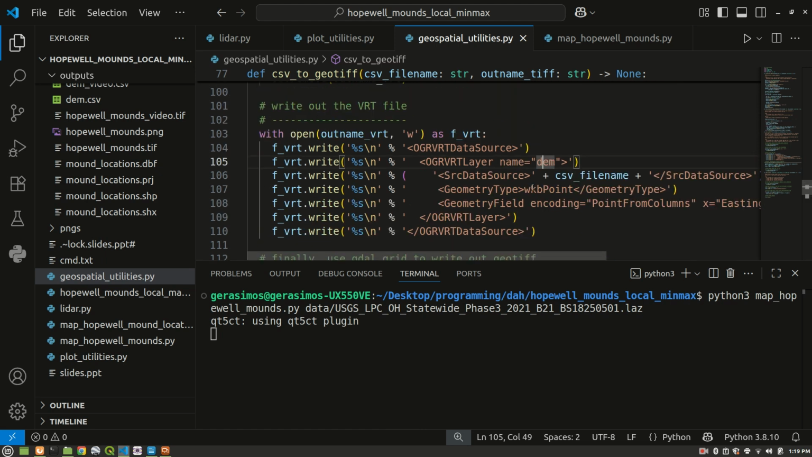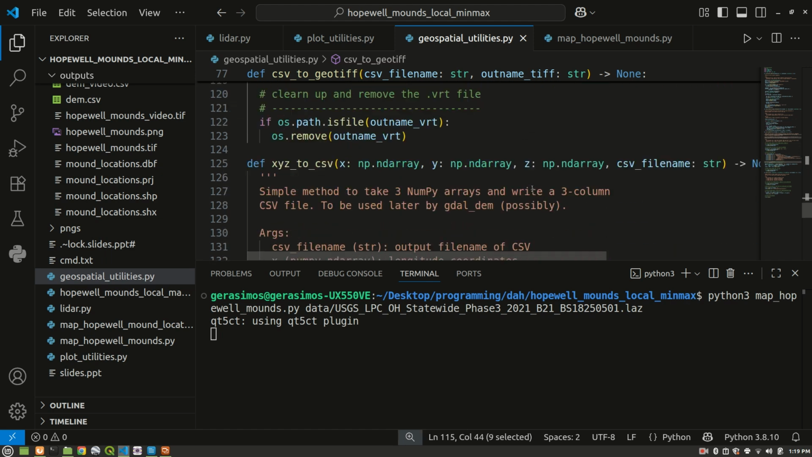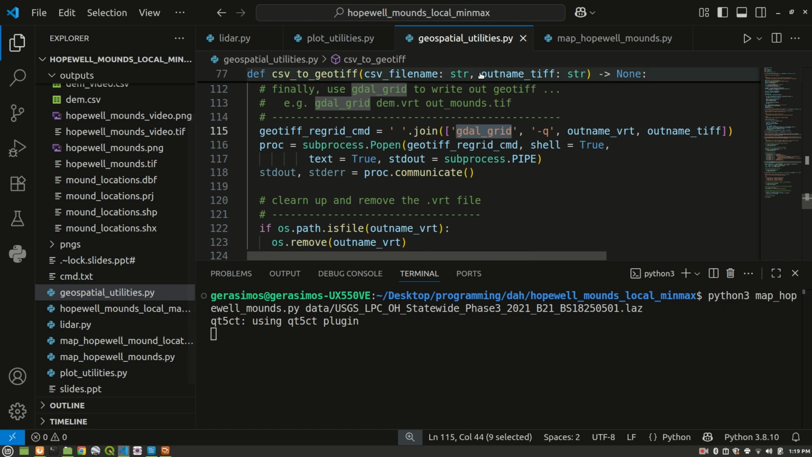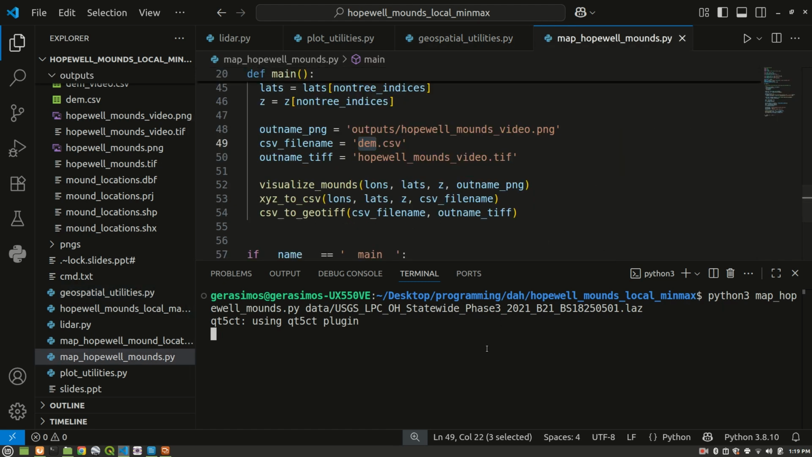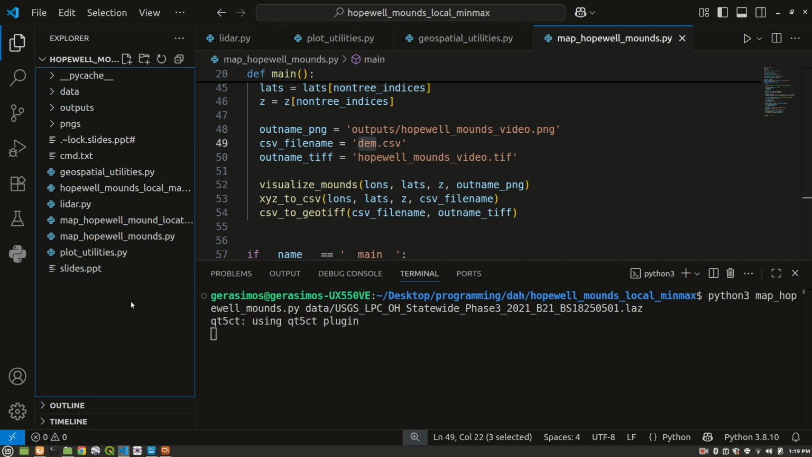They have to match in order for this command line tool to work. It's from GDAL, the Geospatial Data Abstraction Library. Very powerful. Hopefully it'll work this time, and we'll get a GeoTIFF file in our current directory, not in outputs.